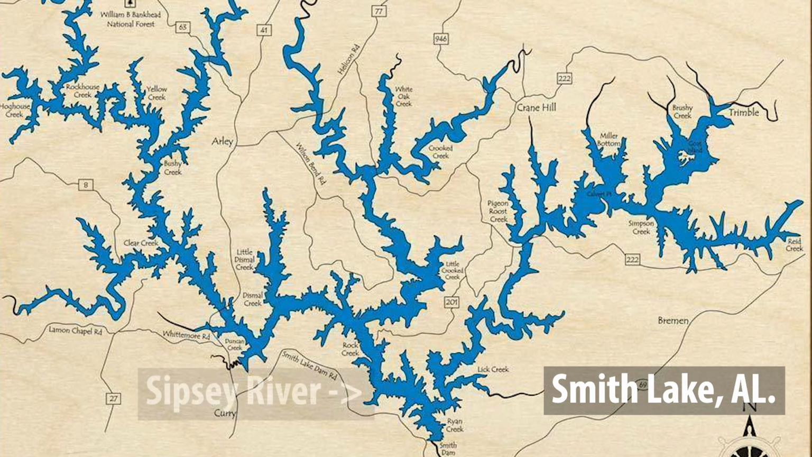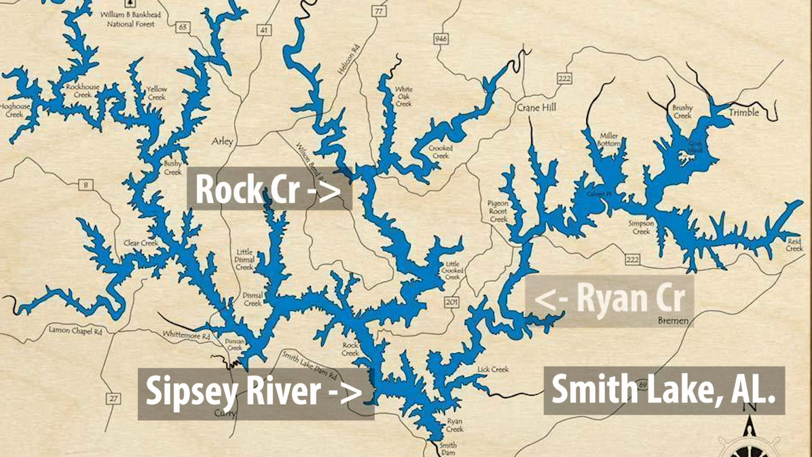The first being the Sipsey River, which is actually one of the main creeks and has the dam attached to it. And then you have 2 really large arms that come off it. One is Rock Creek, and the other is Ryan Creek. There's also thousands of little pockets and creeks all around this lake, a lot of places to hide and a lot of places for the fish to be.